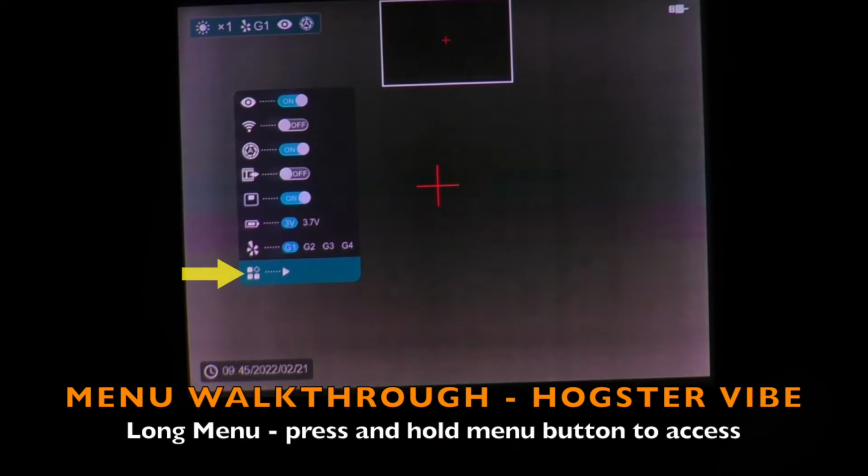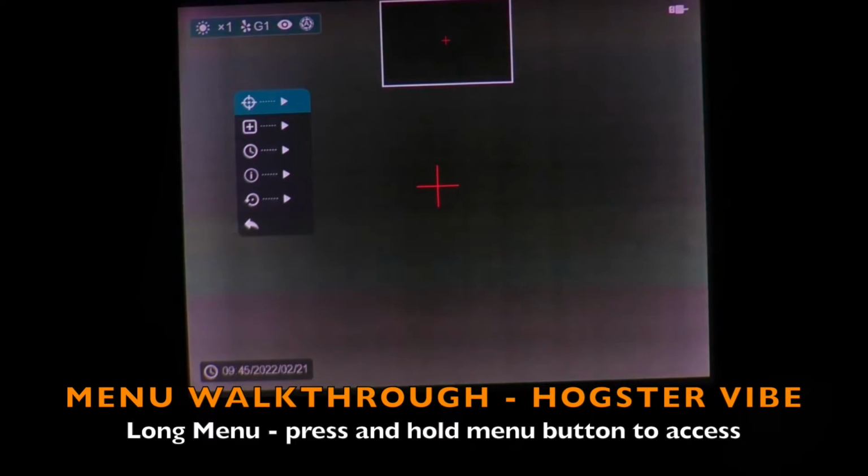This icon takes you to the next screen of the long menu, which is your 0 coordinates. You'll enter your up, down, left, right for zeroing. Pixel repair. Date and time. The information screen for the unit itself has hardware, software versions, as well as serial number and factory reset. So that is the long menu of the Hogster VIBE.